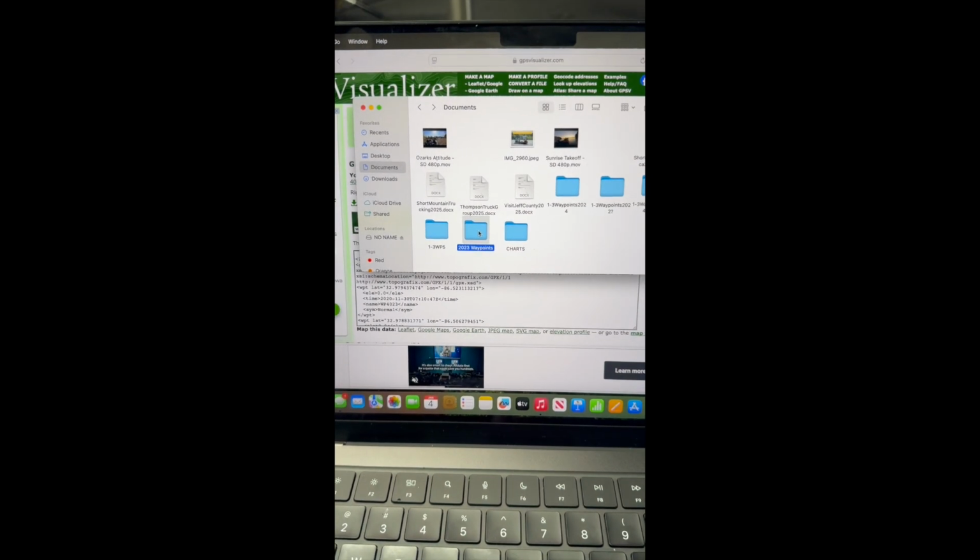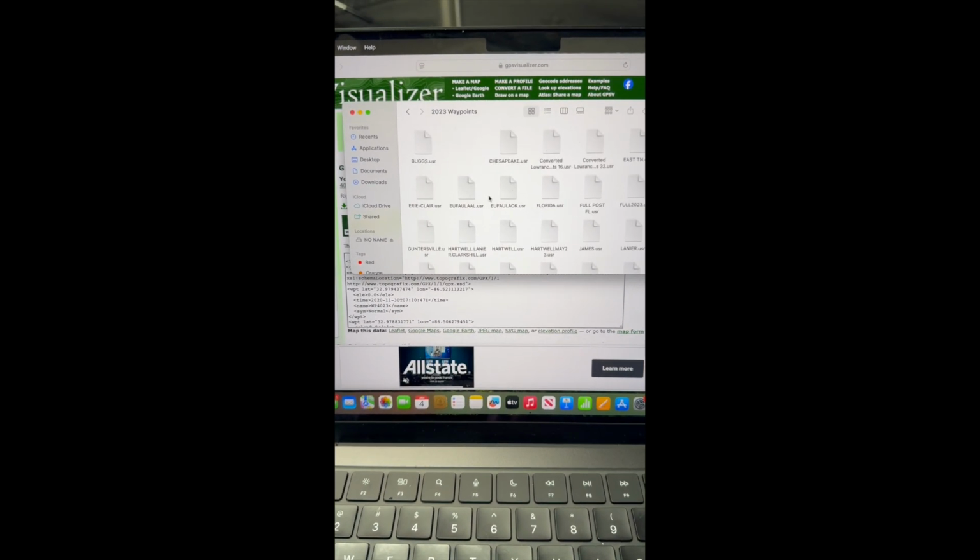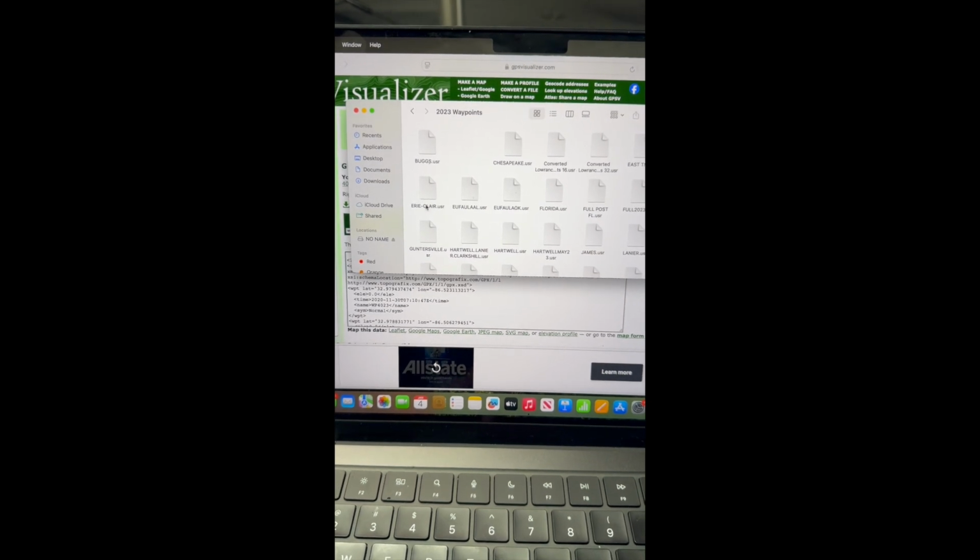This is kind of what it'll look like. This is at the end of 2023. I've got all these different lakes, right? Bugs Island, Chesapeake Bay, the Lowrance waypoints, East Tennessee, Erie and St. Clair, you fall out, and you kind of get the point there. I don't have to go through all that, but you'll see how that's how I have it broken down.